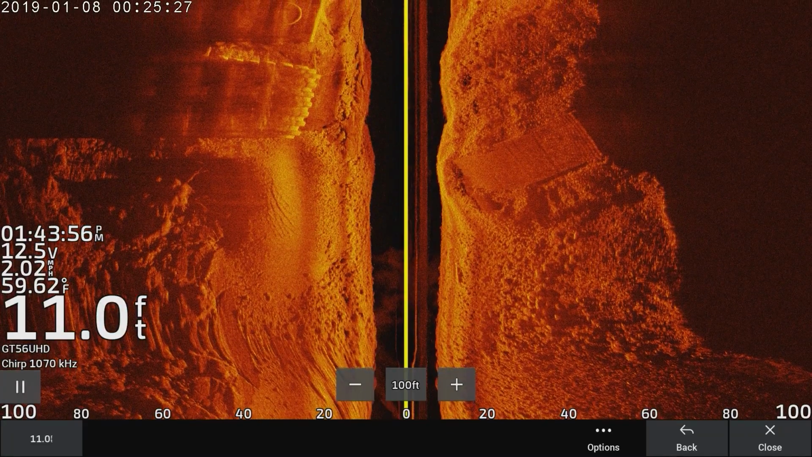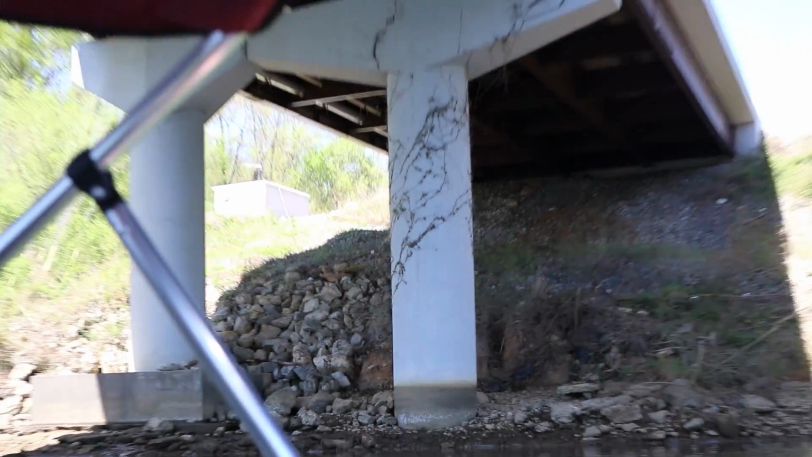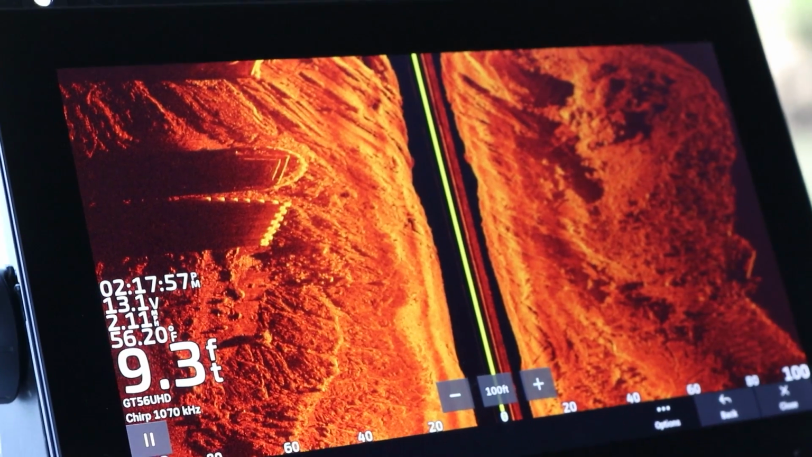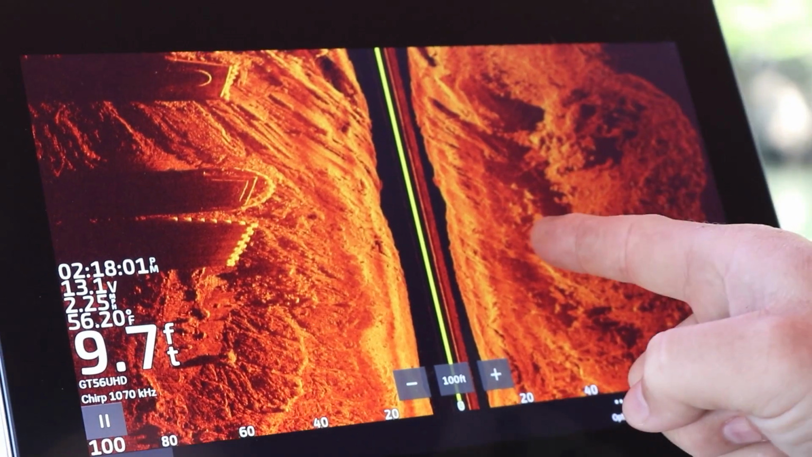Check this real good. All right, so we're going under the bridge, and it might be kind of hard to see, but there's actually a road that goes around and underneath. It's kind of like a weird service road. You seen anything? No. Very rocky right underneath this. 8 feet. It looks pretty clear. It's very rocky. I was trying to look really close at these shadows.